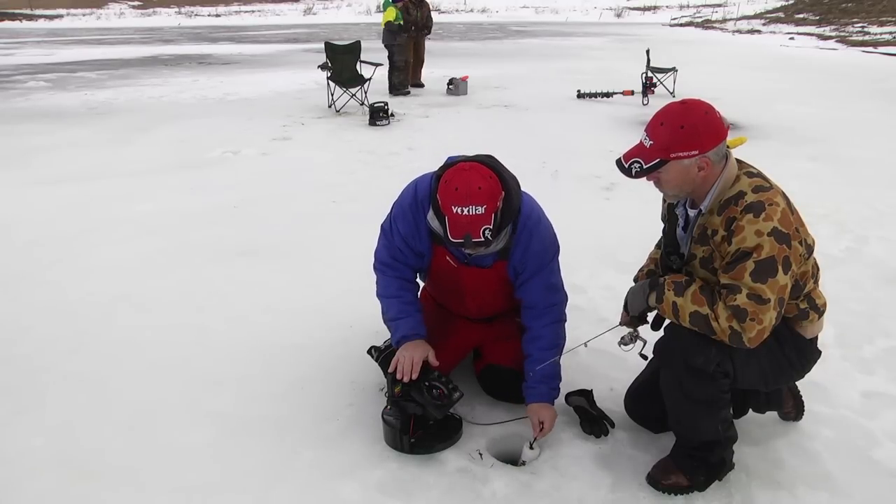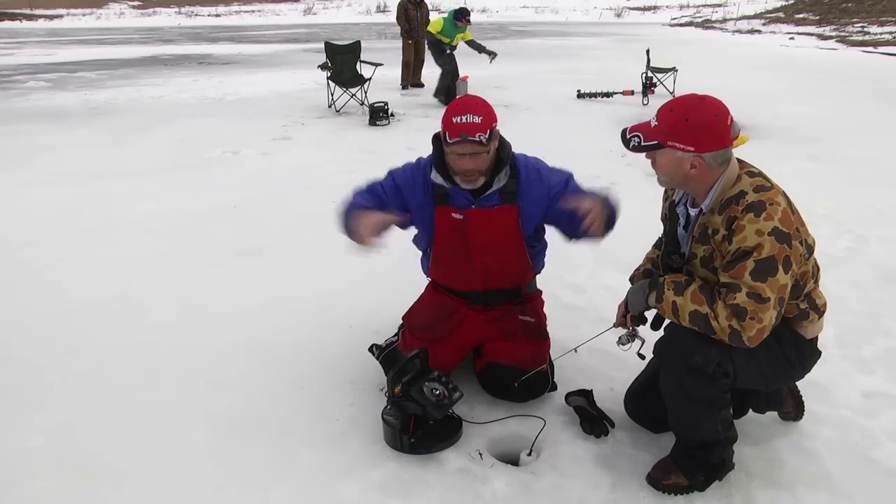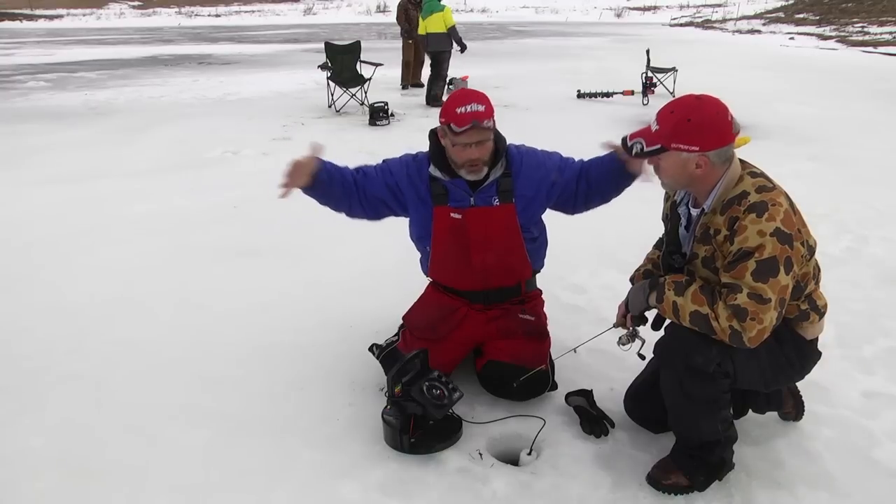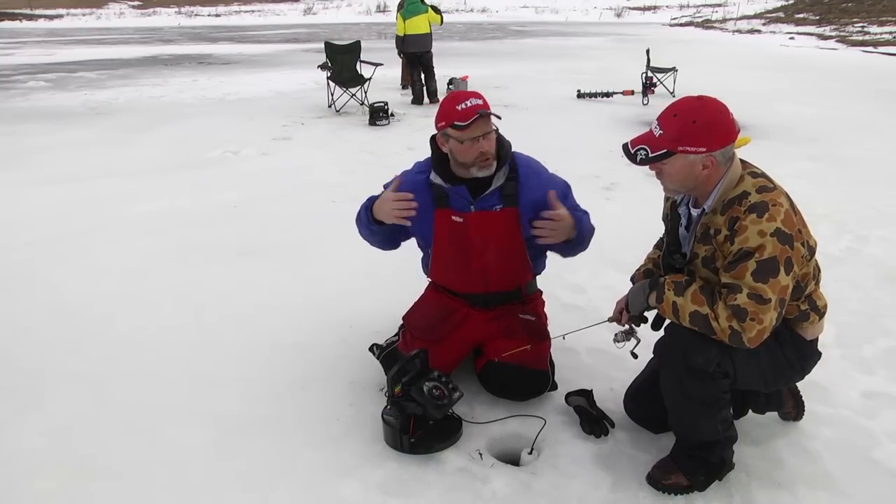So if I move to this side, I can make your jig almost disappear. Because the area you're looking at is quite small. You're not looking at a giant area in 6 foot of water, 3 foot down. You're looking at a very small area. So if your lure glides off to one side or the other, you're gonna lose it.